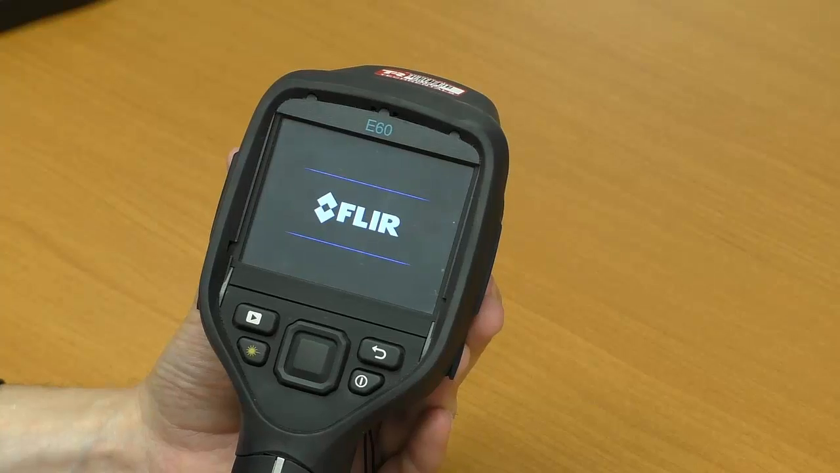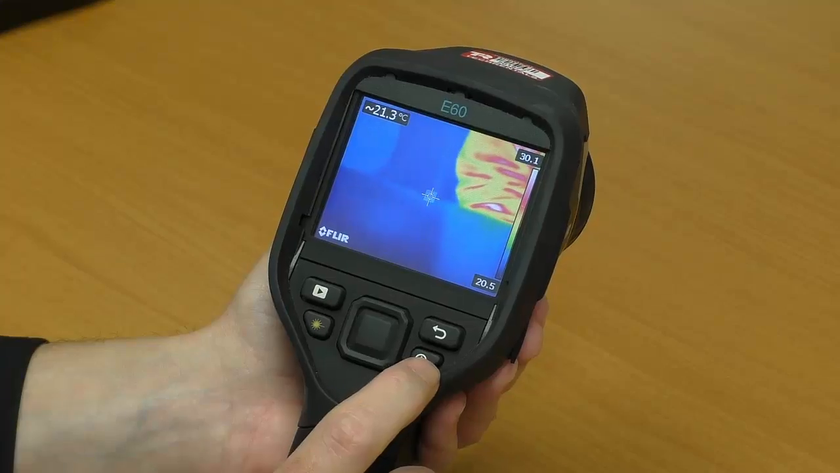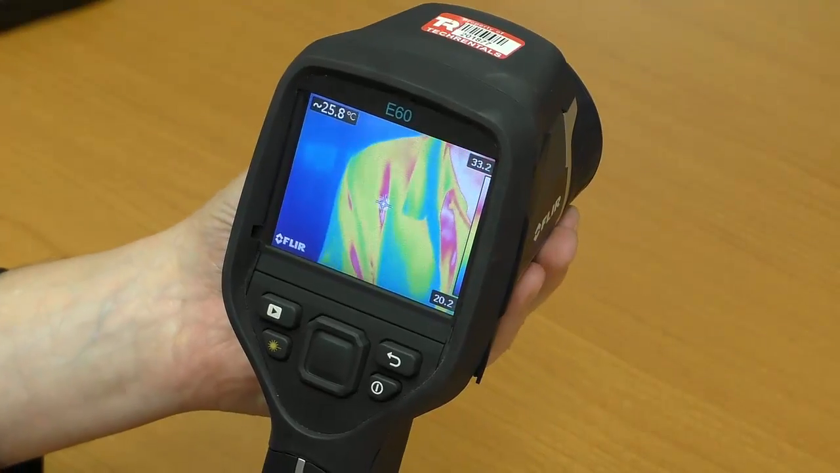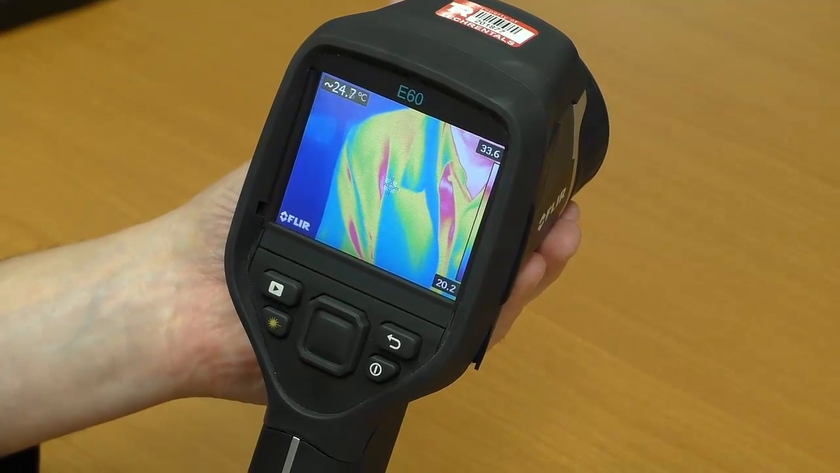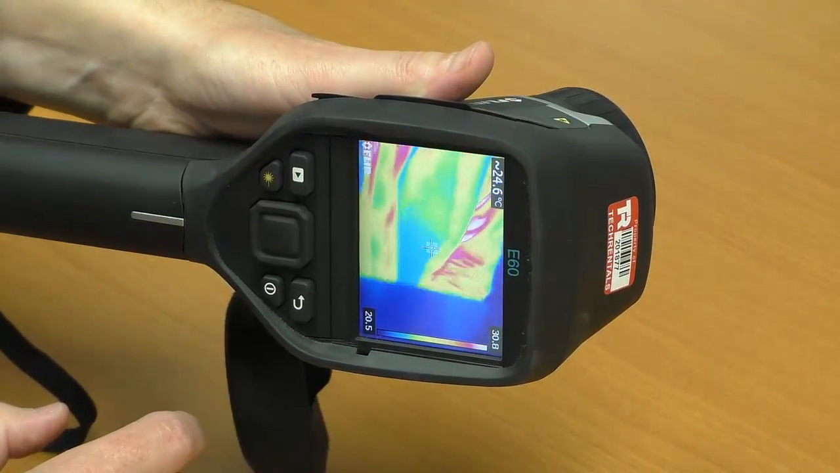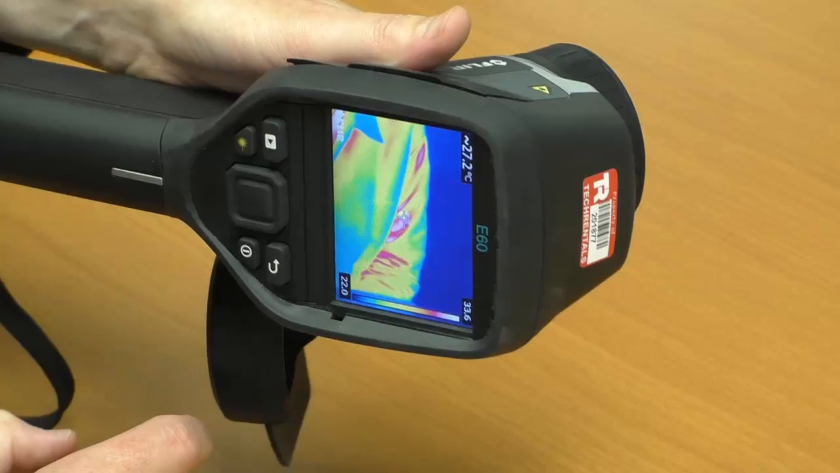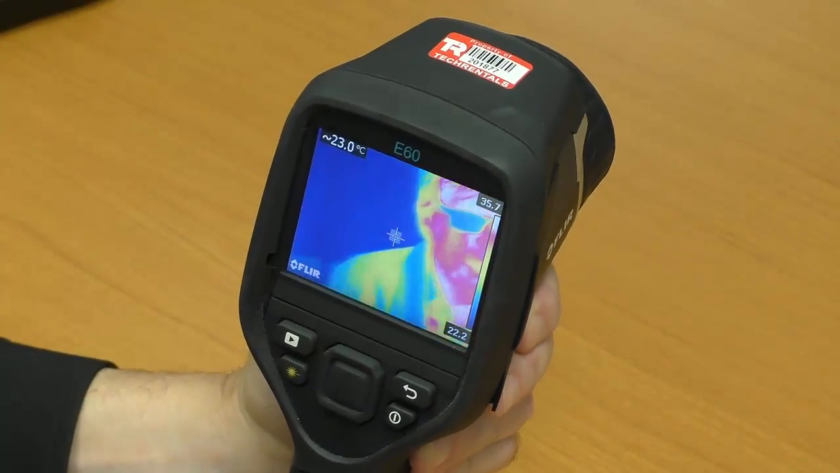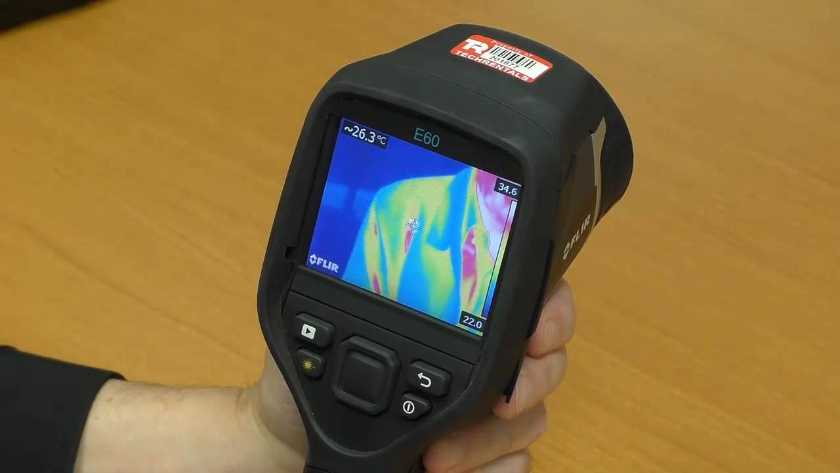Now we'll switch the instrument on. We'll just go through some of the camera settings. Now the screen is an auto orientation screen, so if you hold it in one direction it turns into a portrait picture for looking at circuit breakers and whatnot. You turn it in the other direction and you get the landscape version.